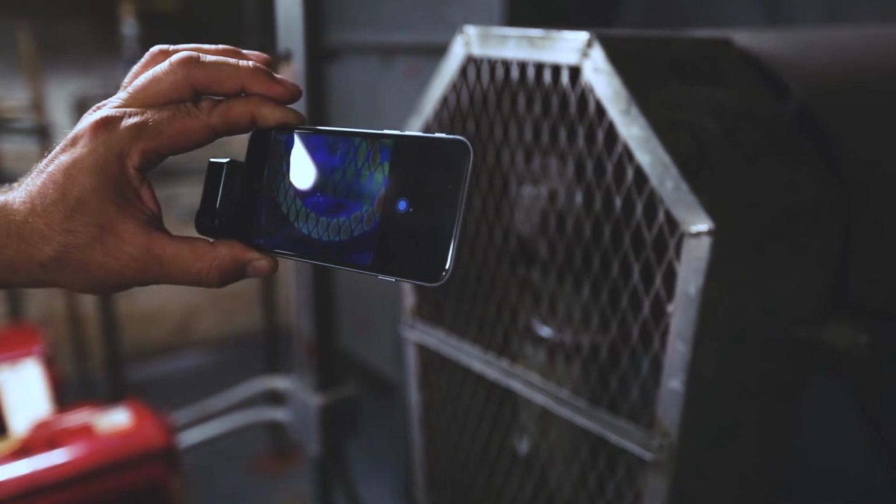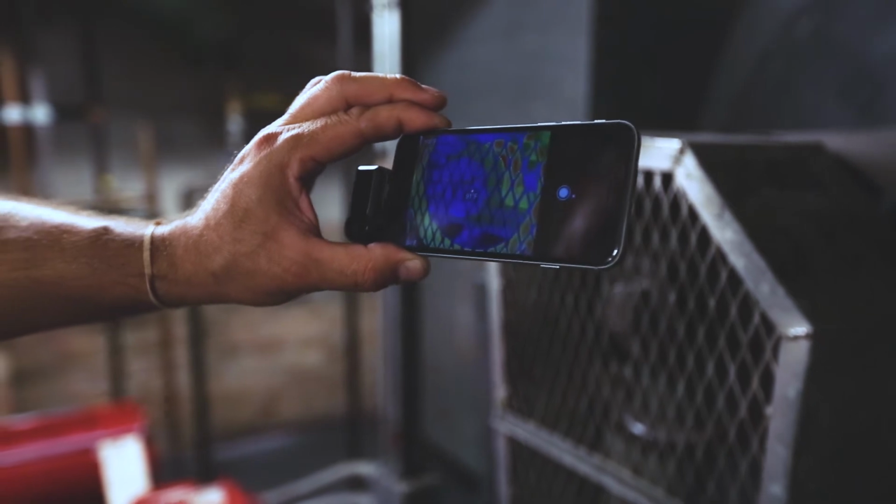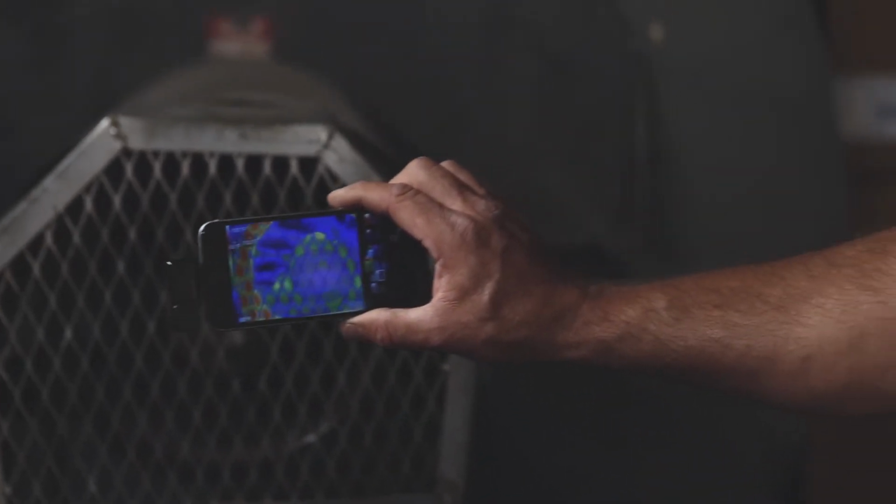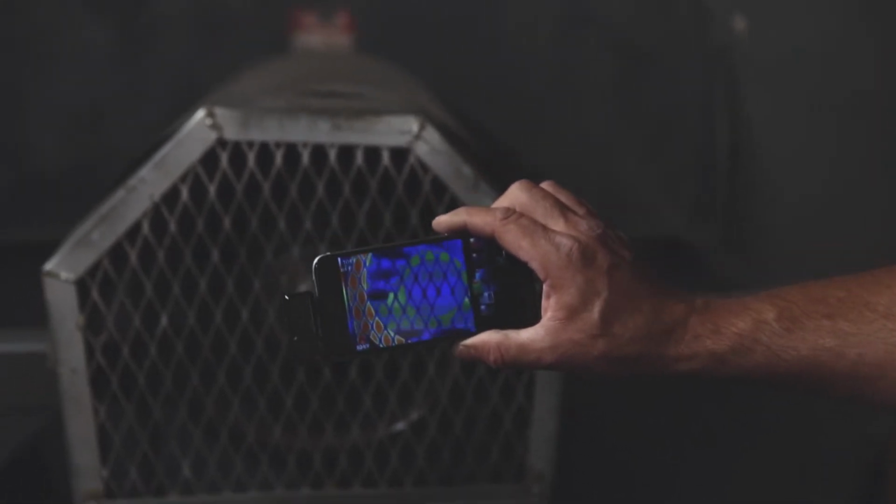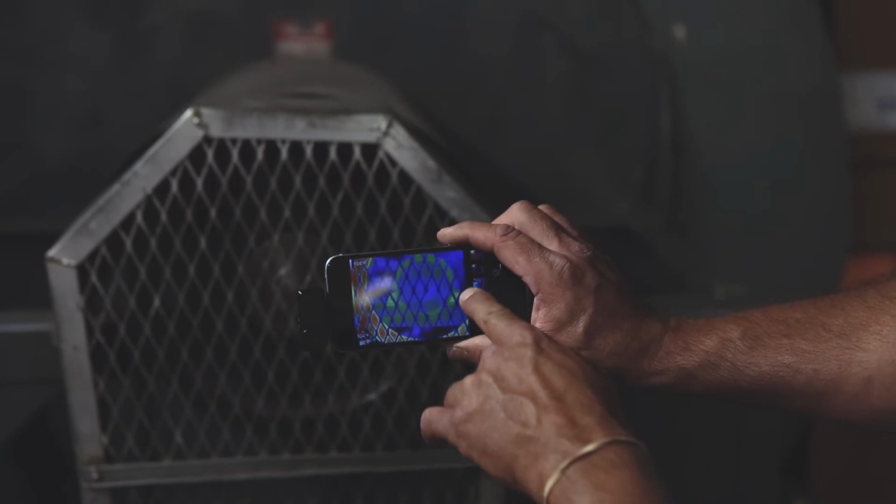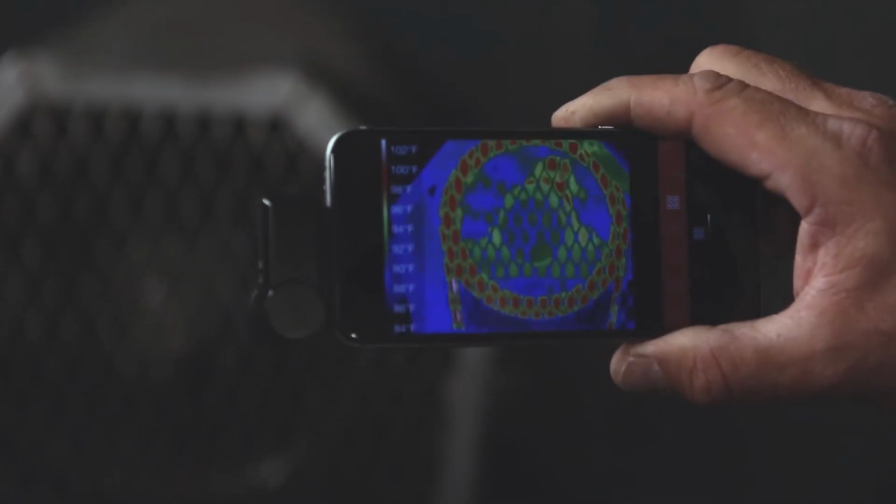Here's the pulley. As it's running, there's a cage behind it, obviously. You could see your thermals on your pulley all the way around. There's your bearing. This is actually a running unit now. You'll see your bearing temperatures are pretty even, consistent. Good temp there. So that's like our automatic span and level.